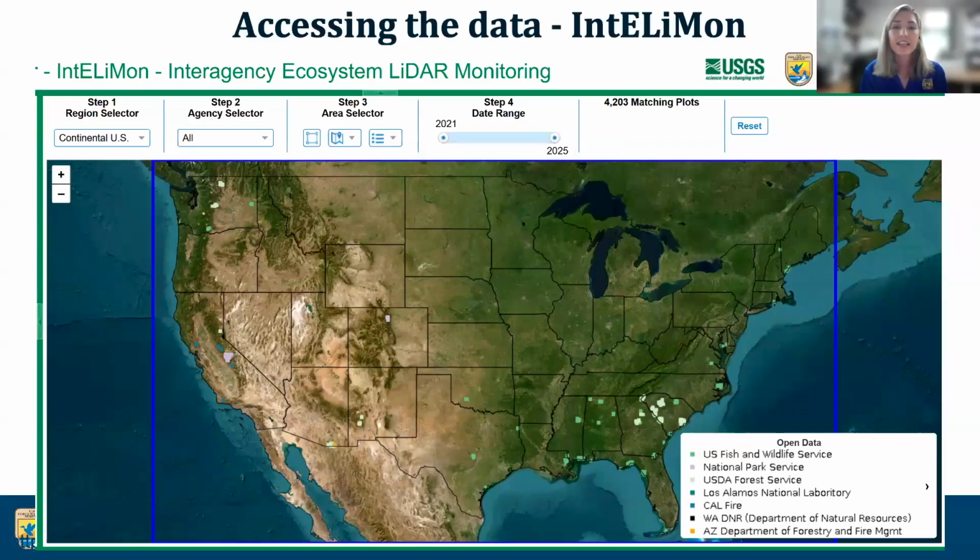Once the scans are taken in the field, they are uploaded to Intellimon. The screenshot of that site is seen here. Intellimon is an interactive data viewer developed by USGS Aeros. The scans are processed through their geo engine with scripts refined by our data analyst, and the point clouds and the results are also stored in their database.